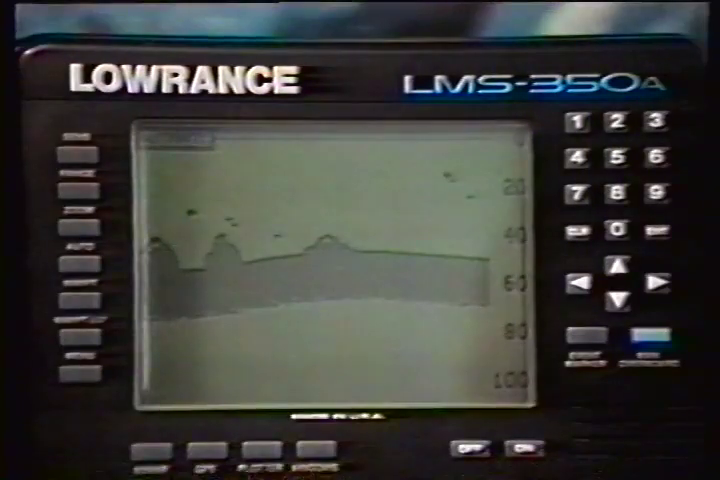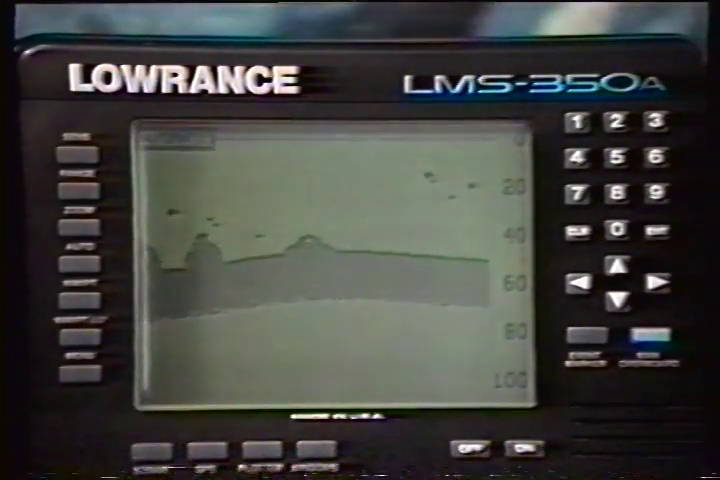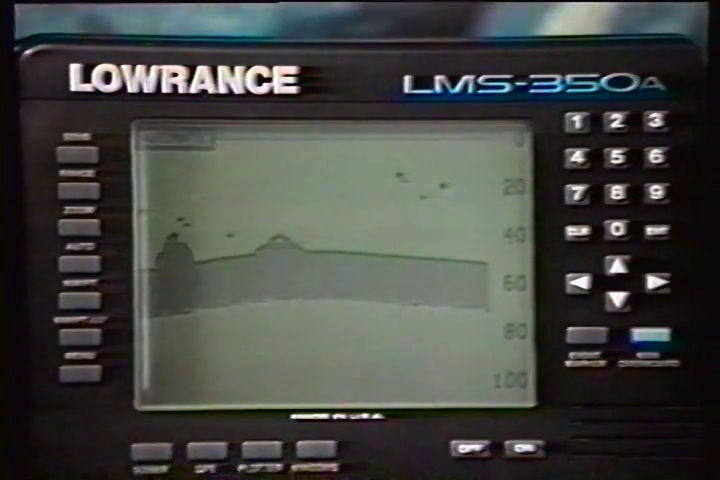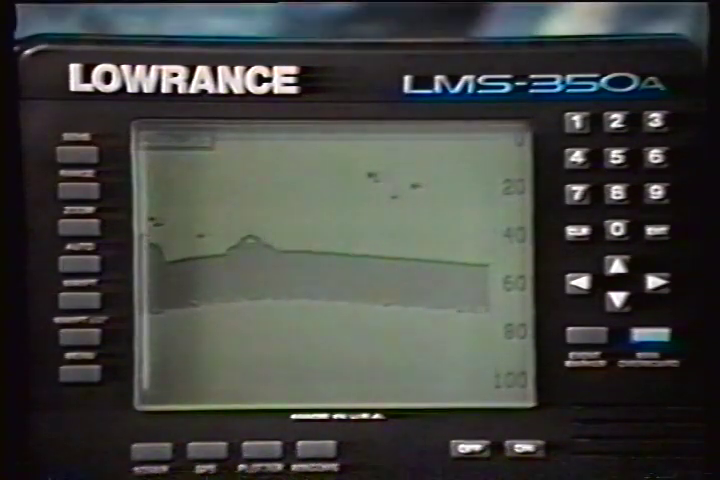The LMS 350A operates at 50 or 192 kilohertz, either independently or simultaneously. The chart can operate at a different frequency than the digital sonar. The LMS 350A chart's operating frequency is 192 kilohertz when it's first turned on.